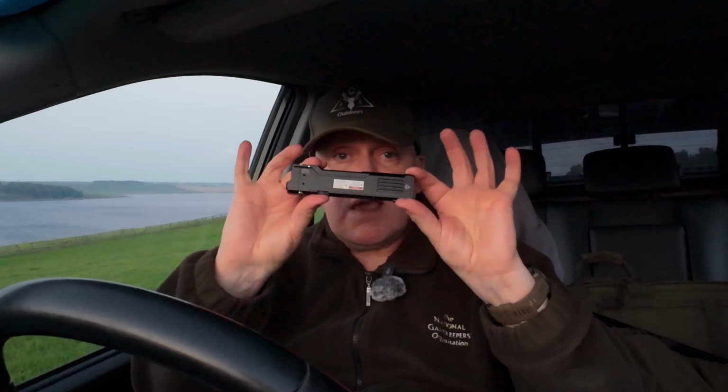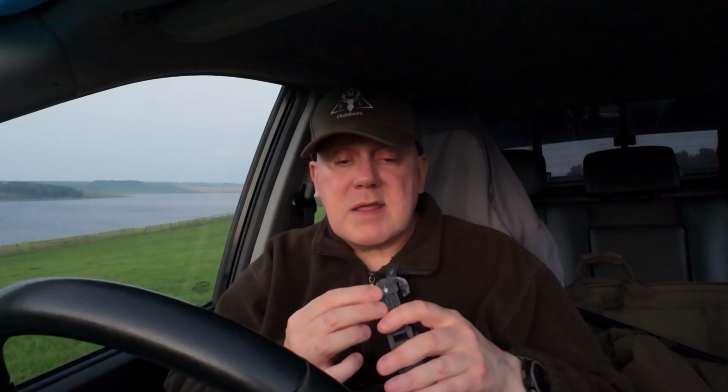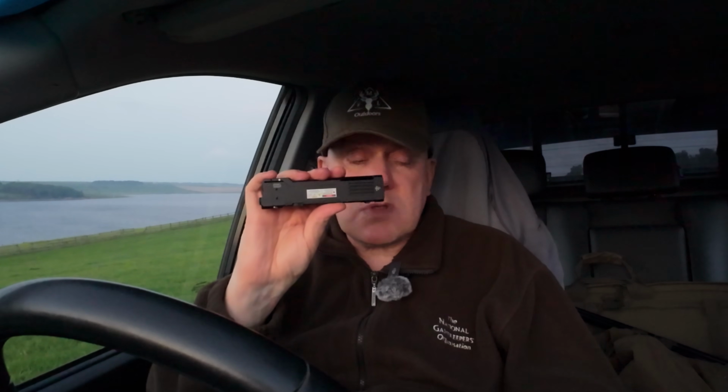I've also been sent a couple of torches by Wuben. This is the new X5, long, slim, quite light, but very well made. It's an alloy body. It has normal white light. It also has a laser there, which is quite handy if you want to point something out to somebody, if you've got a fox that's dropped and they're walking out to it. And it's also got a UV light as well. Very bright, this one. I've tried this and yeah, exceptionally bright. So I'll show you this one tonight.